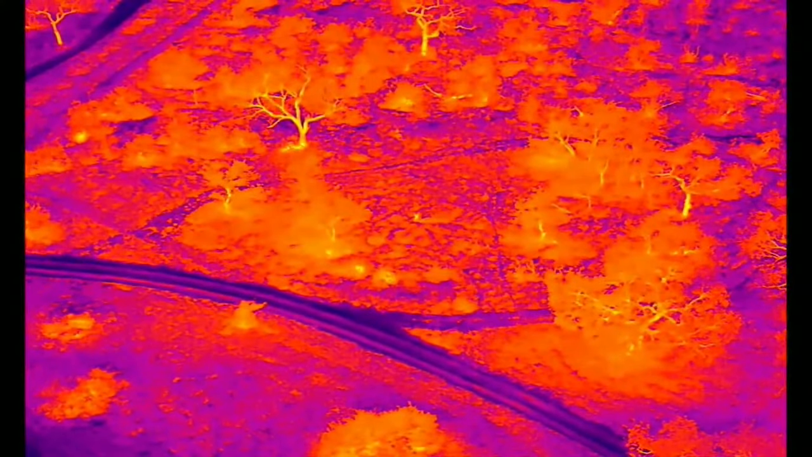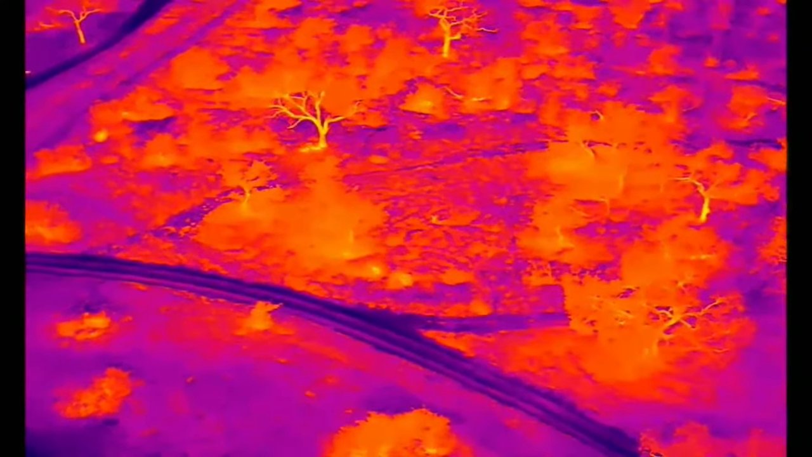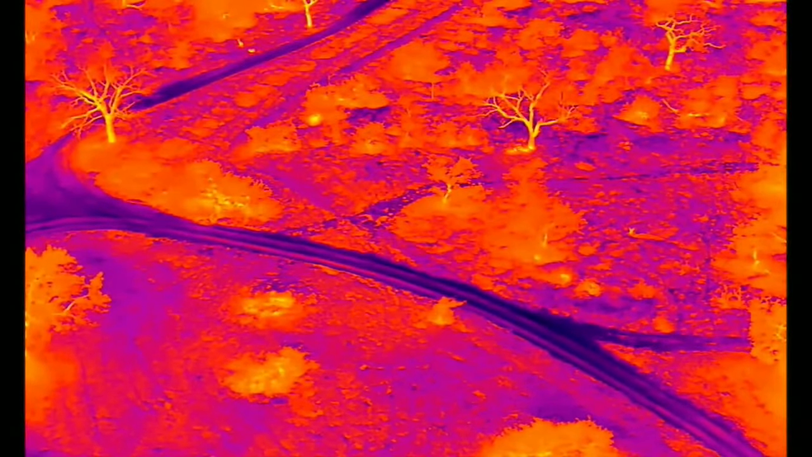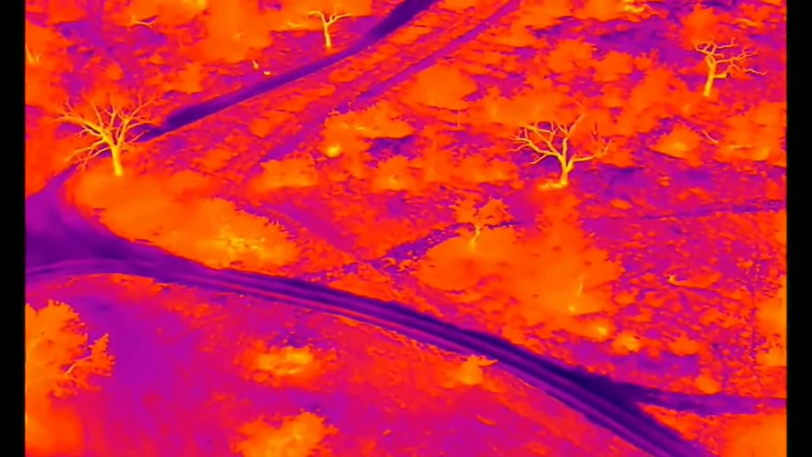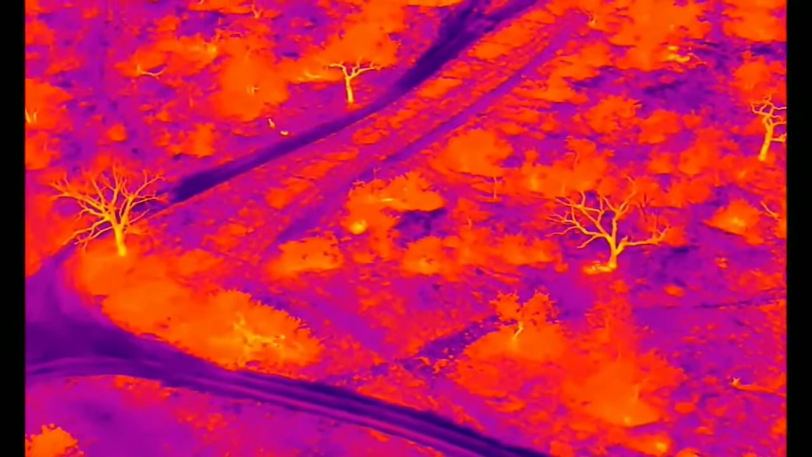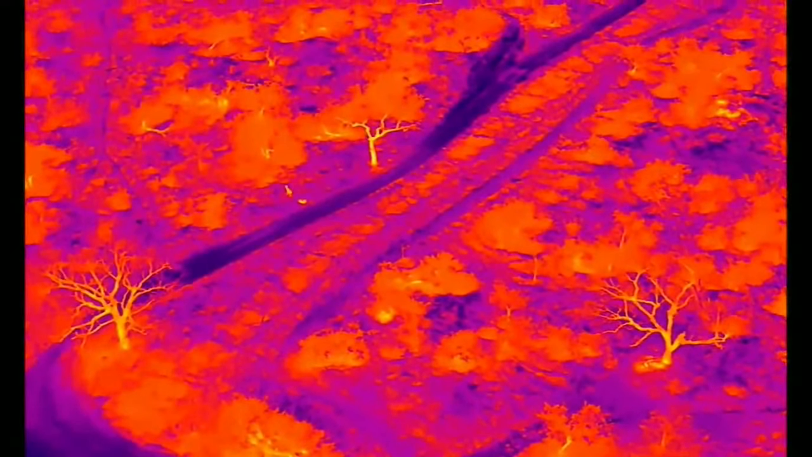Alright, those ears to me look like impala, so let's swing past that. Keep on moving, really nice. Some more impala.